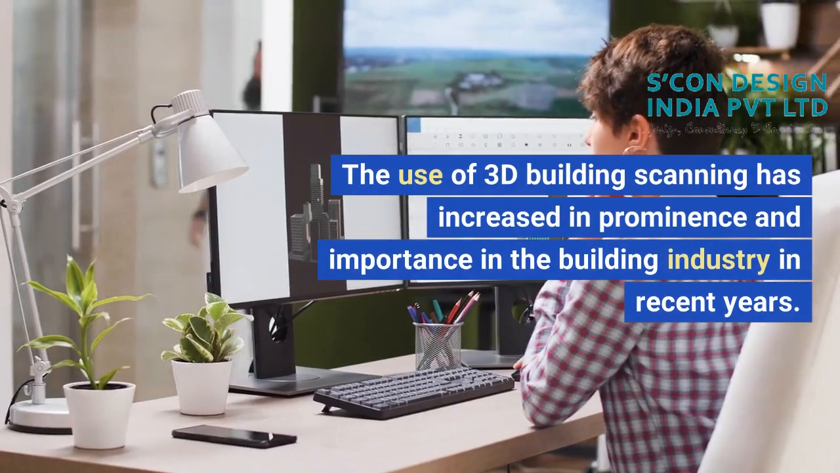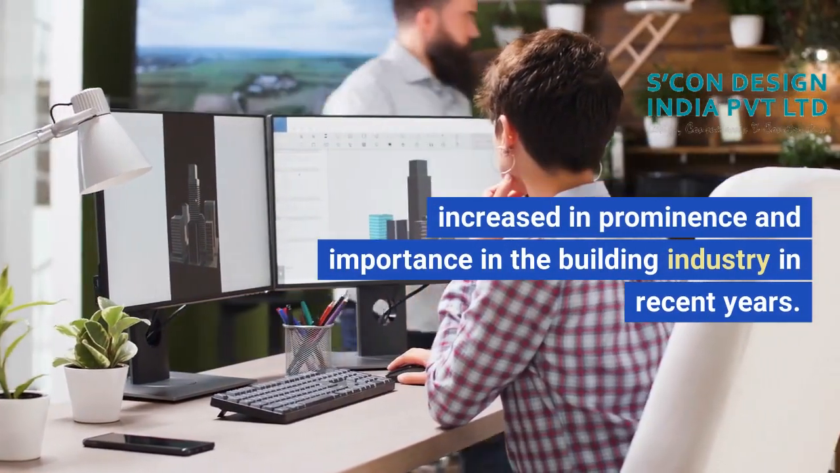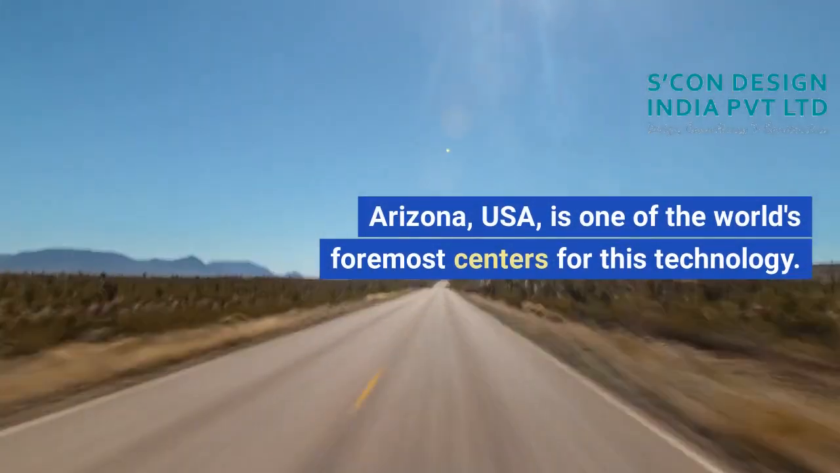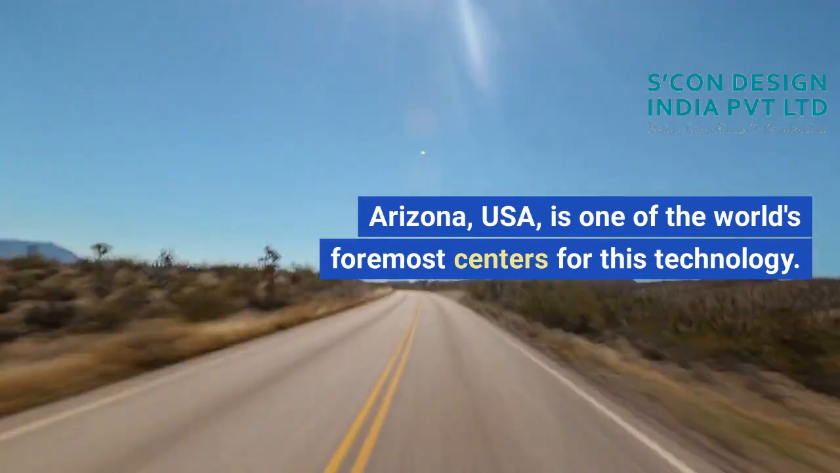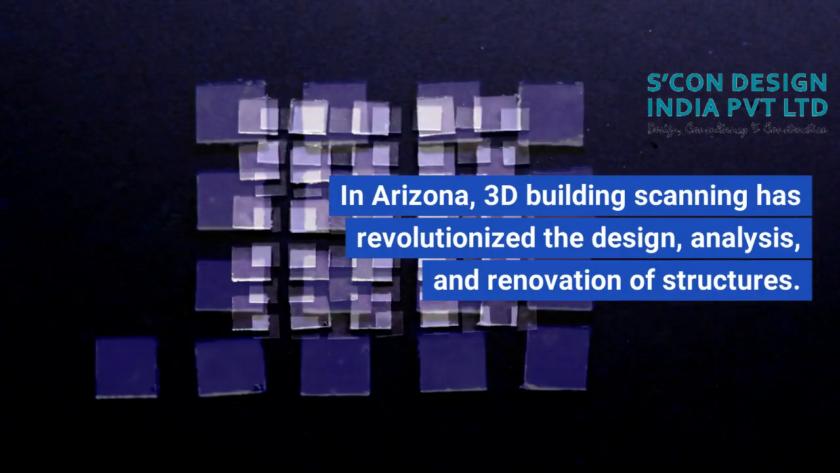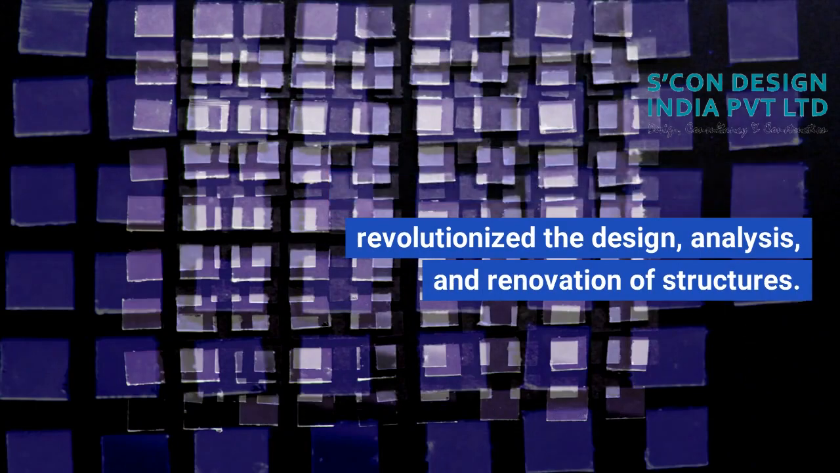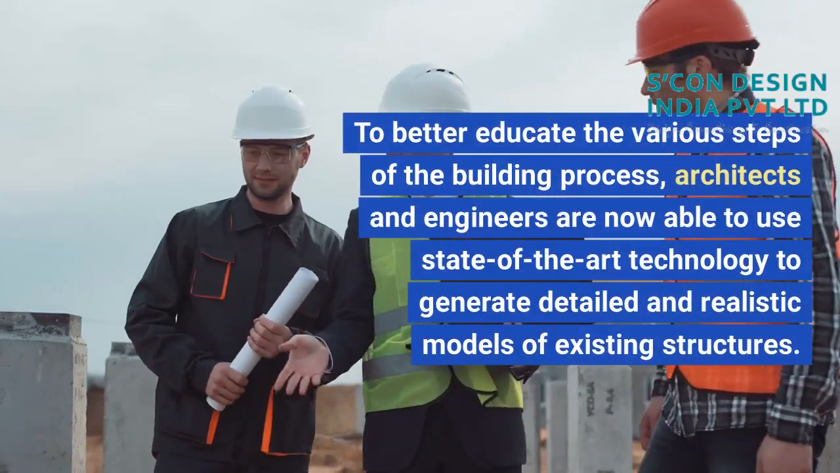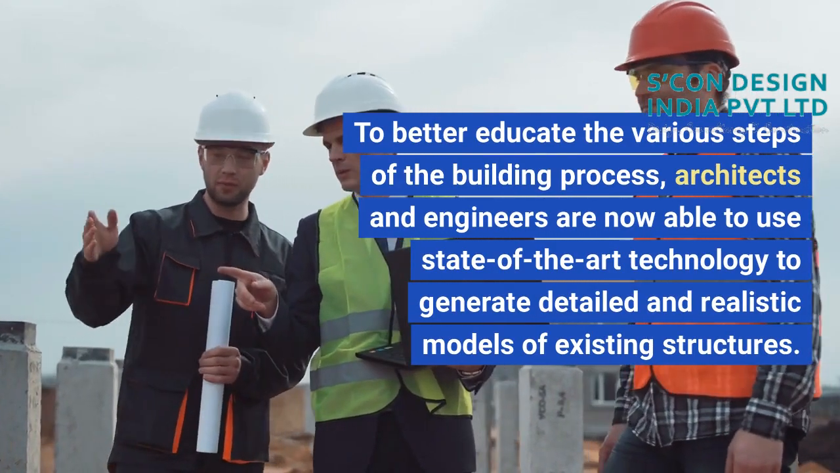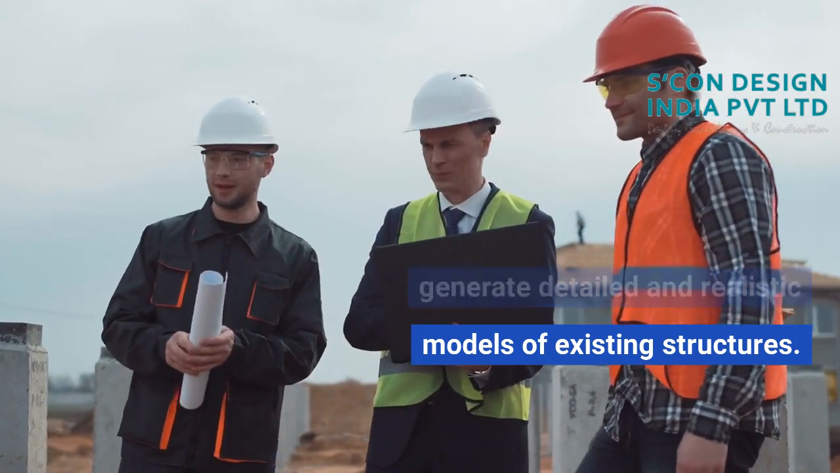The use of 3D building scanning has increased in prominence and importance in the building industry in recent years. Arizona, USA, is one of the world's foremost centers for this technology. In Arizona, 3D building scanning has revolutionized the design, analysis, and renovation of structures. To better educate the various steps of the building process, architects and engineers are now able to use state-of-the-art technology to generate detailed and realistic models of existing structures.